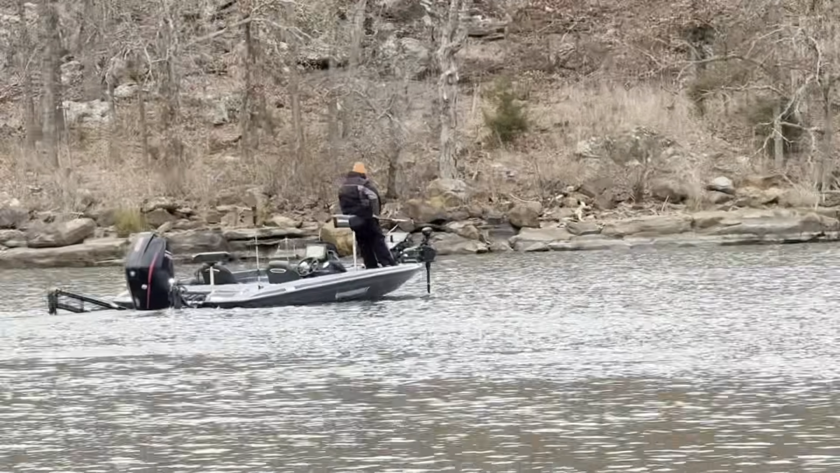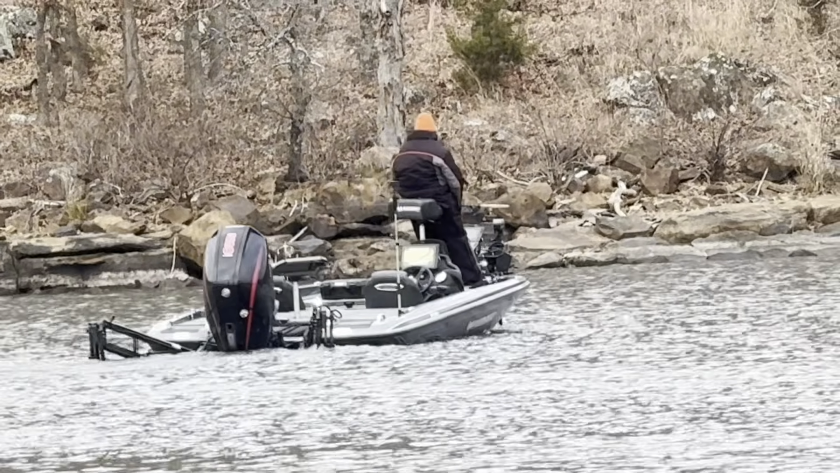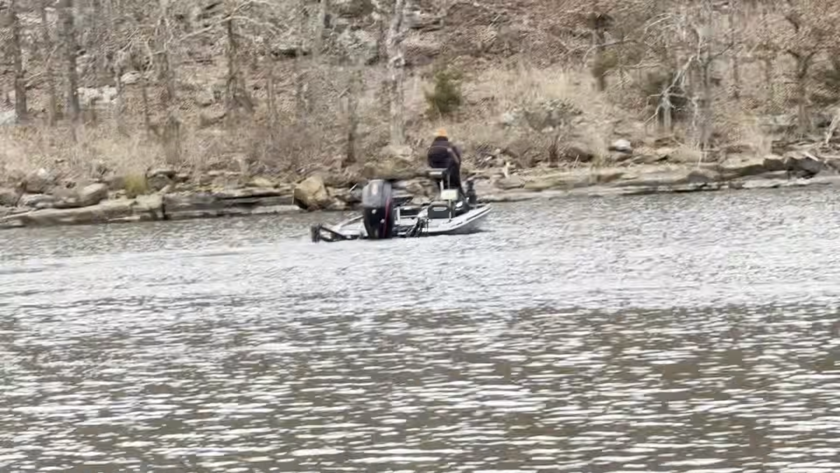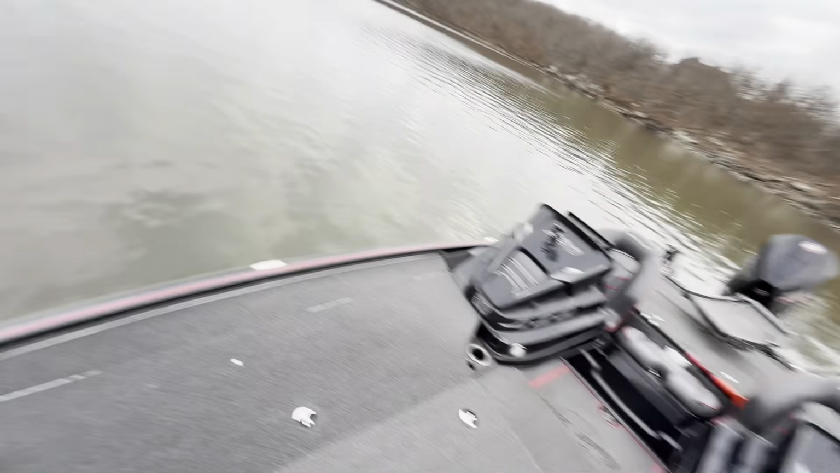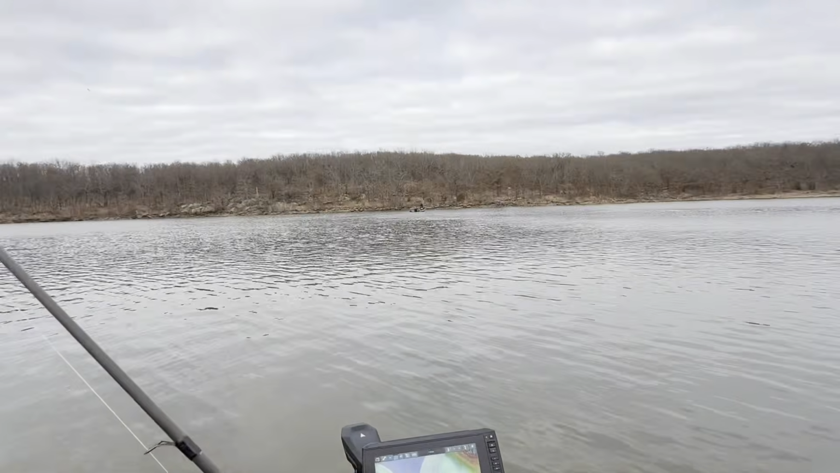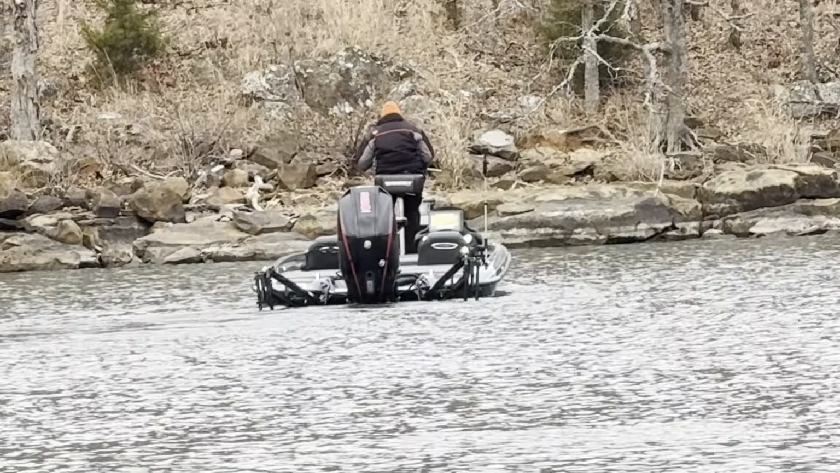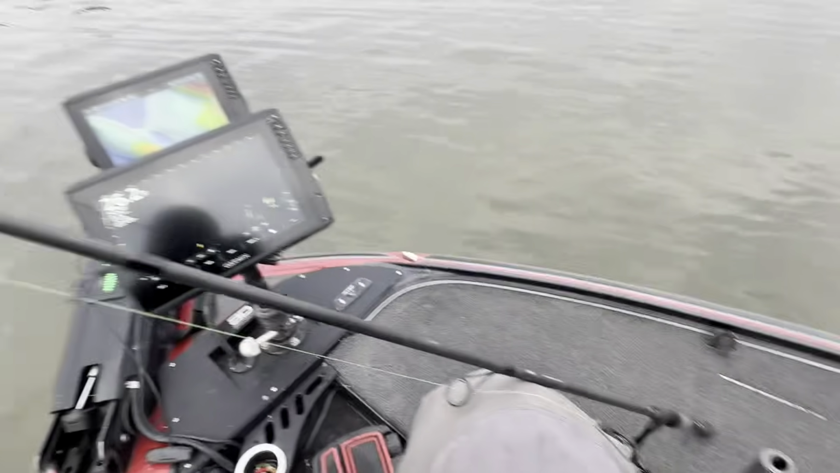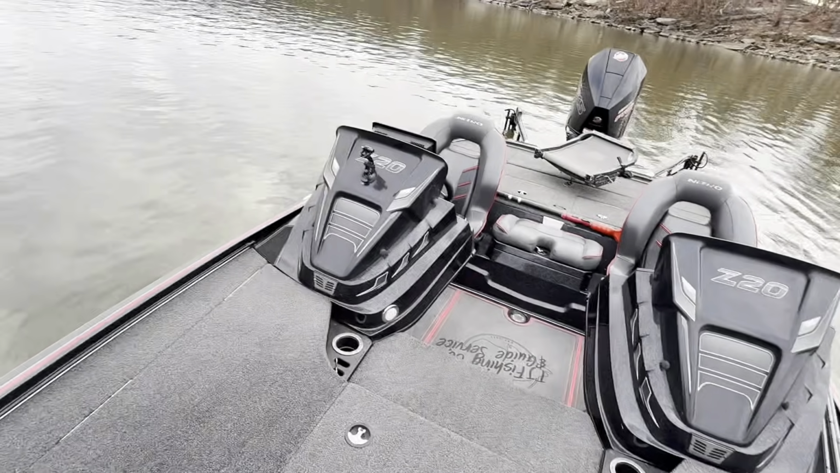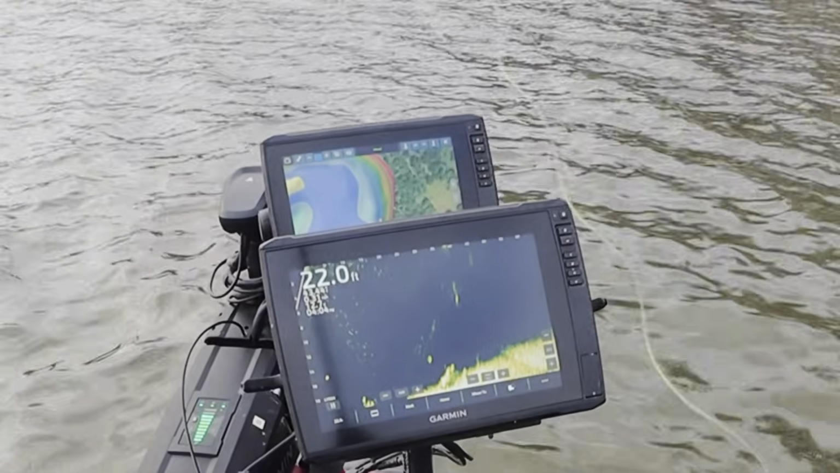My buddy Joey came out. He's out here fishing alongside me, doing a little bass fishing, out here in his new Phoenix. He's actually the guy I bought this Nitro off of. He used to be in a Vexus after this boat, then he sold it. Got in that Phoenix, and he's been doing a little bit of bass fishing. So we've been out here catching some fish, chit-chatting, and having a good time.